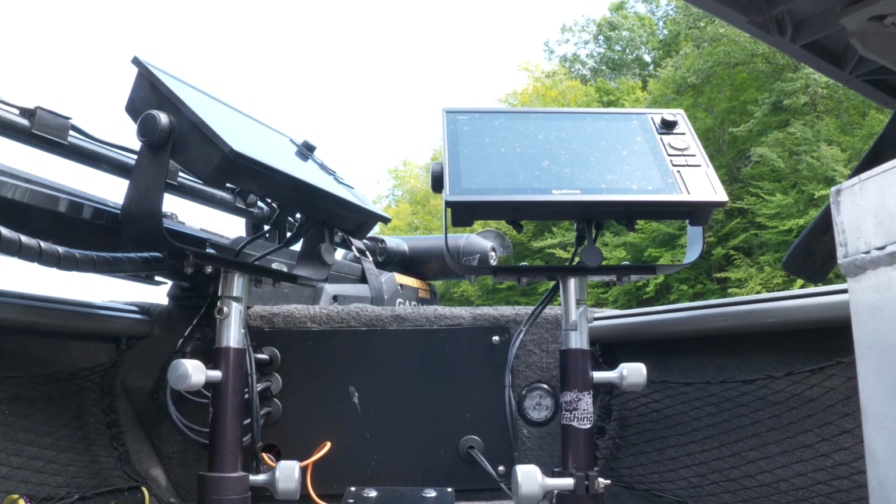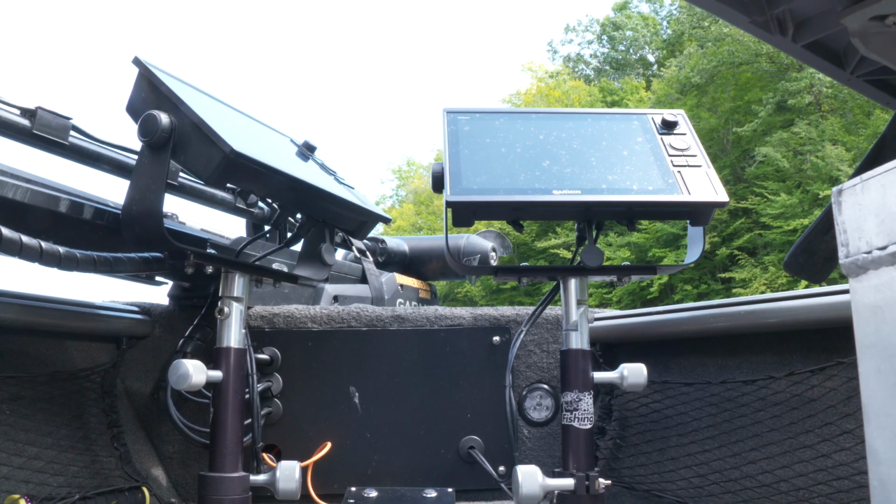We were also utilizing the live scope, not as much to actually catch the fish, but to locate them.